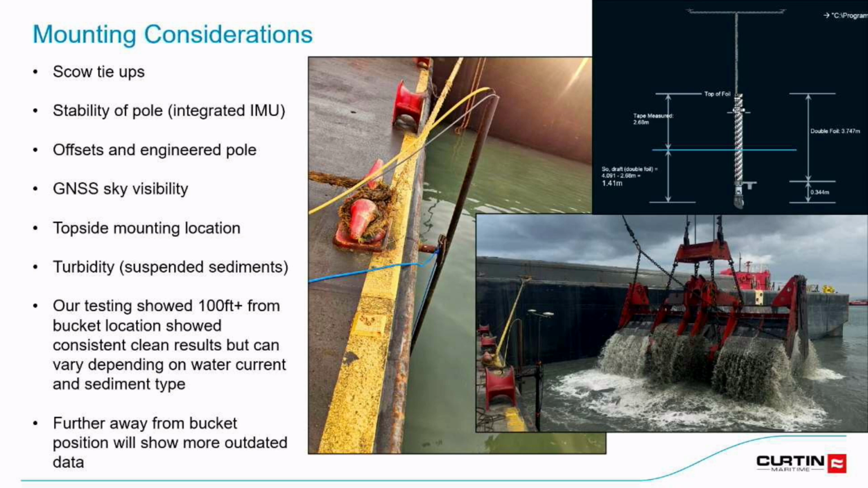With our testing, we pulled the survey boat along right at the bucket, and then we kept moving it down the dredge, seeing how far away it would take to not see that plume anymore. It's really dependent on the grain size of what you're digging and if there's any water current. But we saw a really reliable solution if you're 100 foot back from where the bucket is. It could be different everywhere, but that's just what we had found.